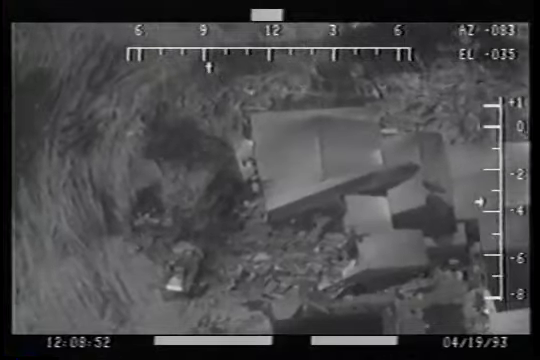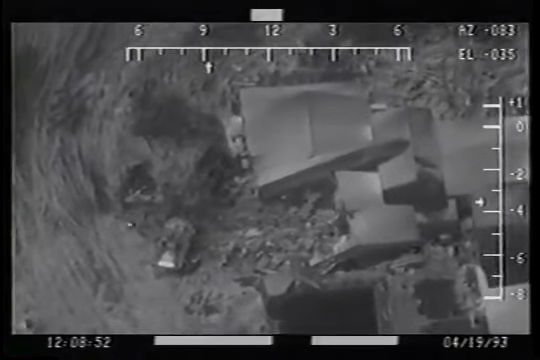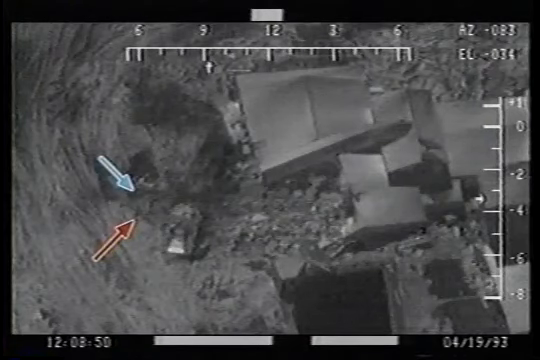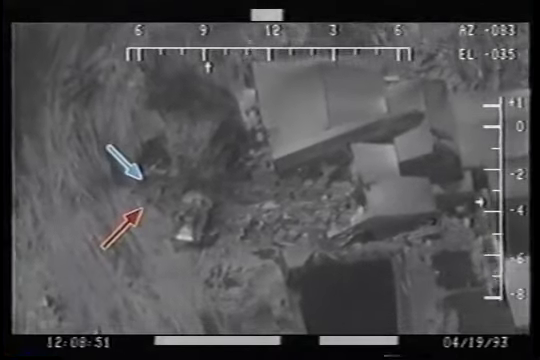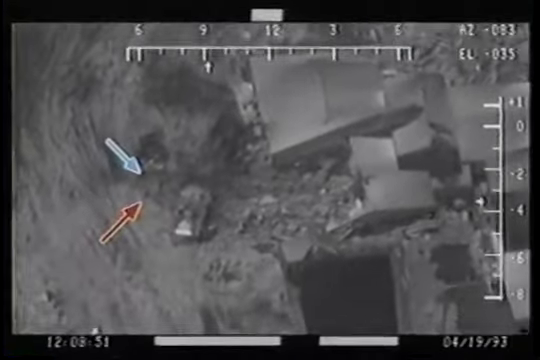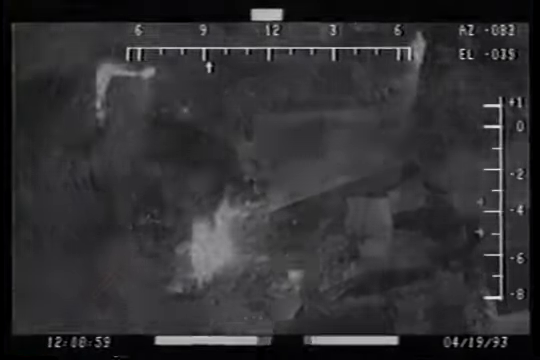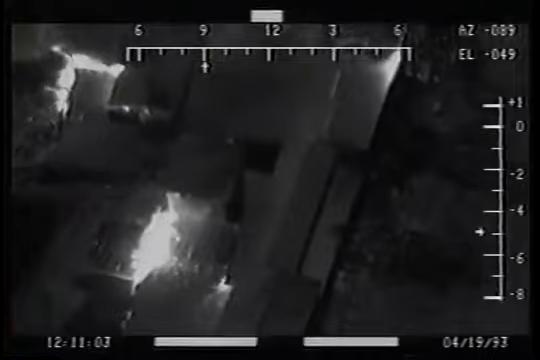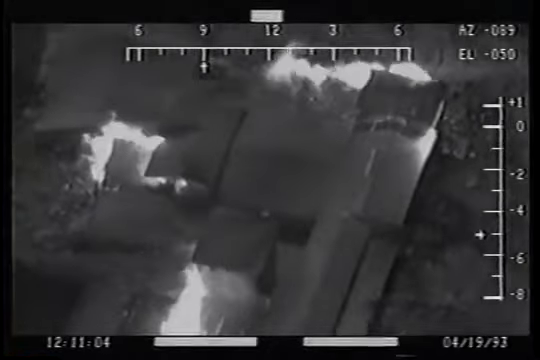Here is a side-by-side comparison of FLIR Project test footage with FLIR footage shot on April 19th. For clarity, the blue arrow points at FLIR Project test footage. The red arrow points to an image that can only be muzzle flashes, short bursts from automatic weapons. With a high degree of certainty, the FLIR Project tests confirm that flashes recorded by FLIR video on April 19th at Mount Carmel are gunfire.